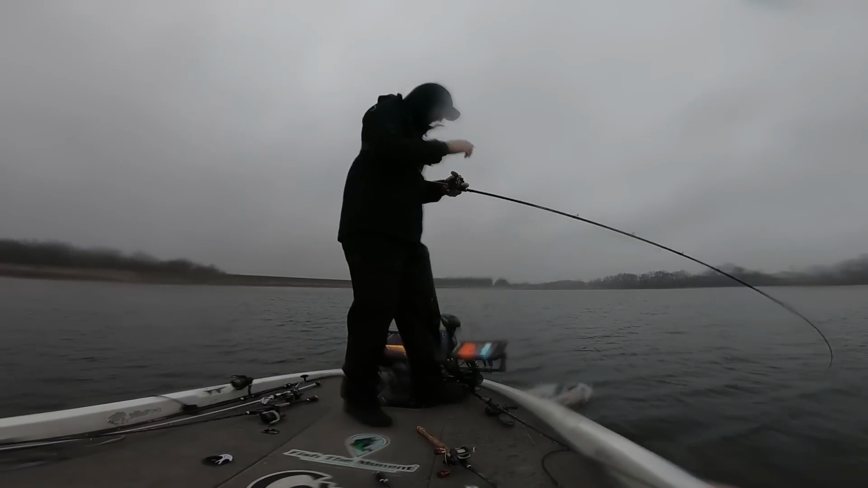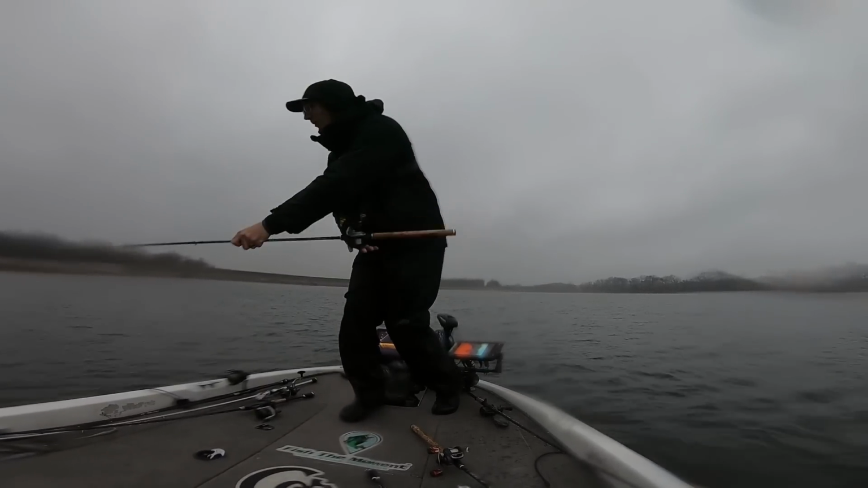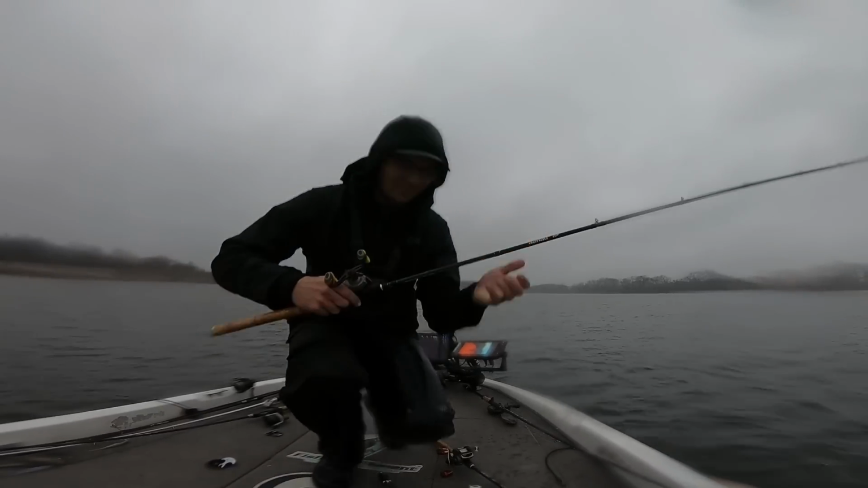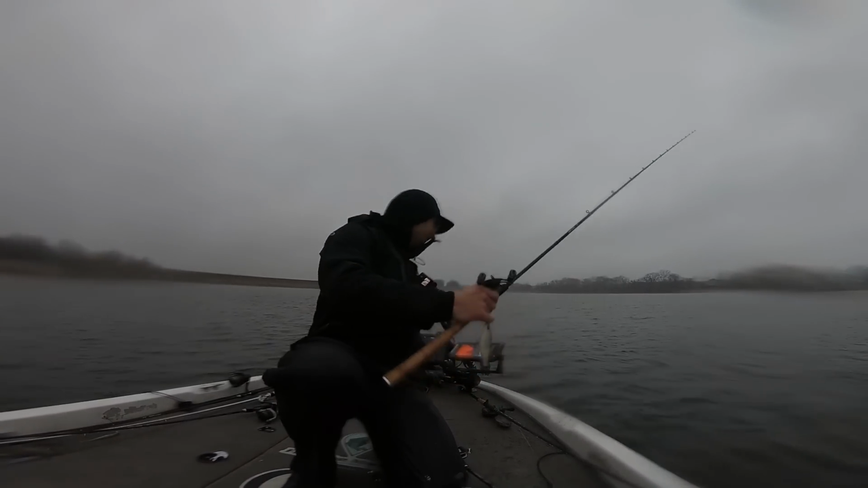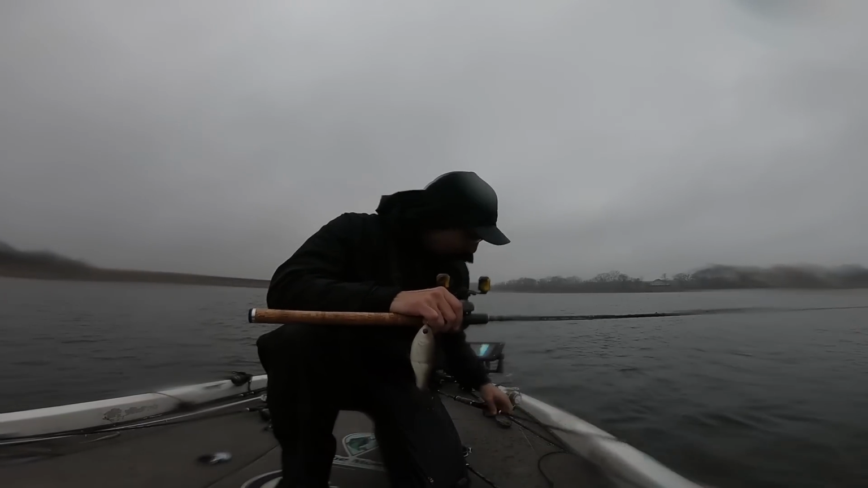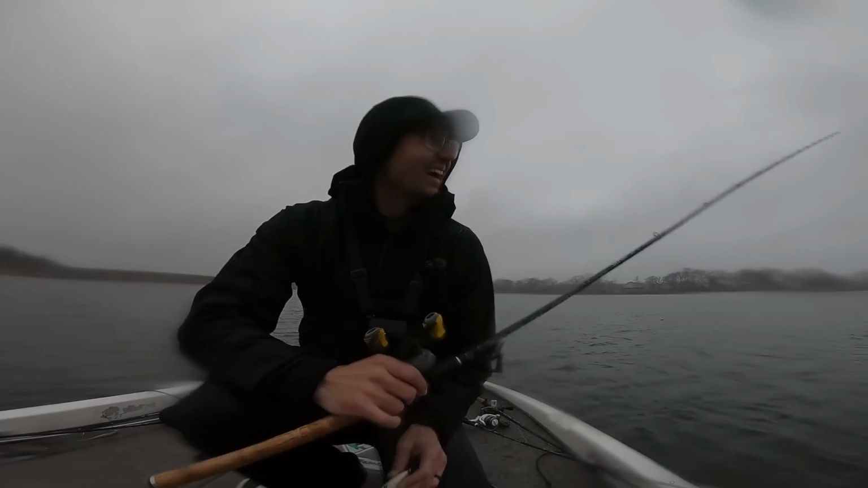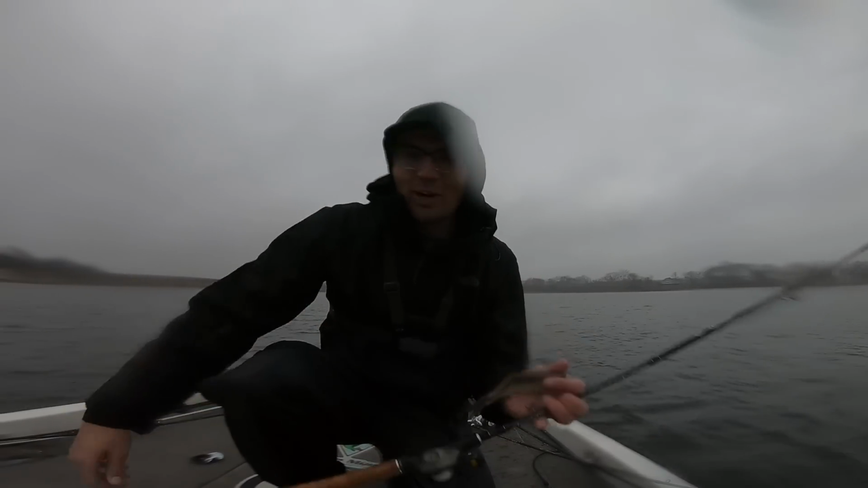Nice fish. Golly, guys, this is one of those days you just don't want to leave the lake. Oh, came off. Tried to flip him in. Didn't get him in the boat, but guys, this has been so fun. I don't want to leave, but I feel like I have to. It's about to be dark, and I want to get to the boat ramp. There's no light over here. But anyways, let me wipe this camera off for you real quick.